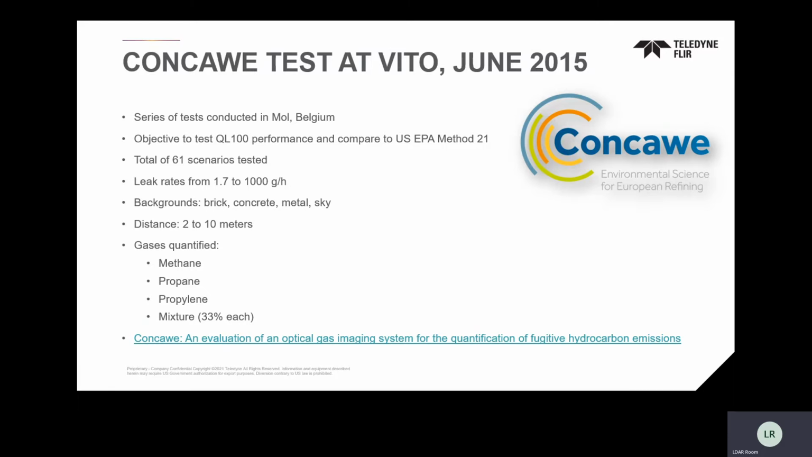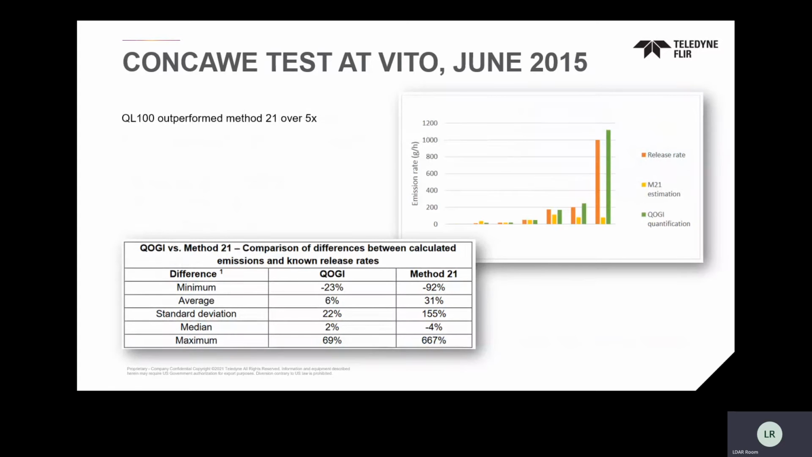This is a public study. It is available on the CONCAWE website. You're welcome to go read all 40 pages of it. But I'll try to summarize it in one slide, at least in our opinion. If you were to pull the summary of this, this is the Method 21, again, a directed Method 21, where it was told where to go to measure that.